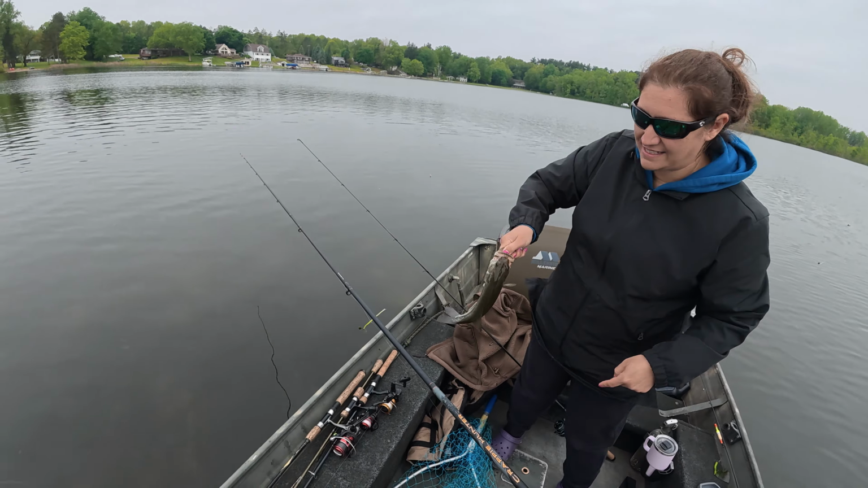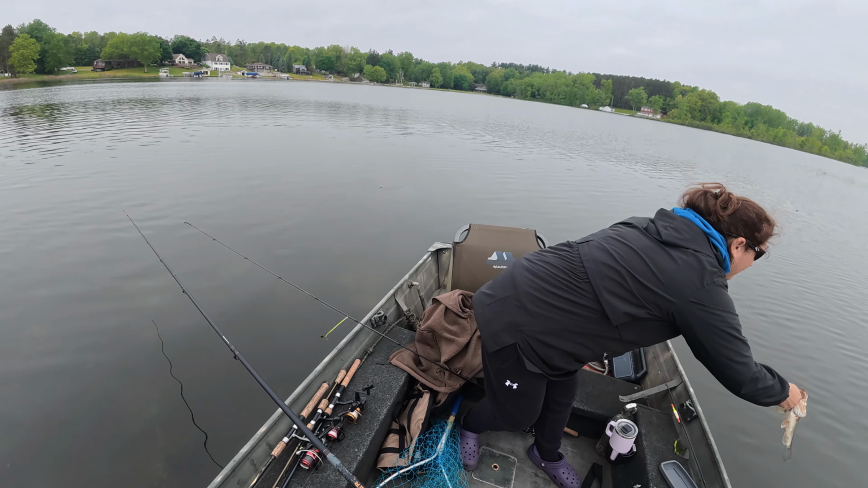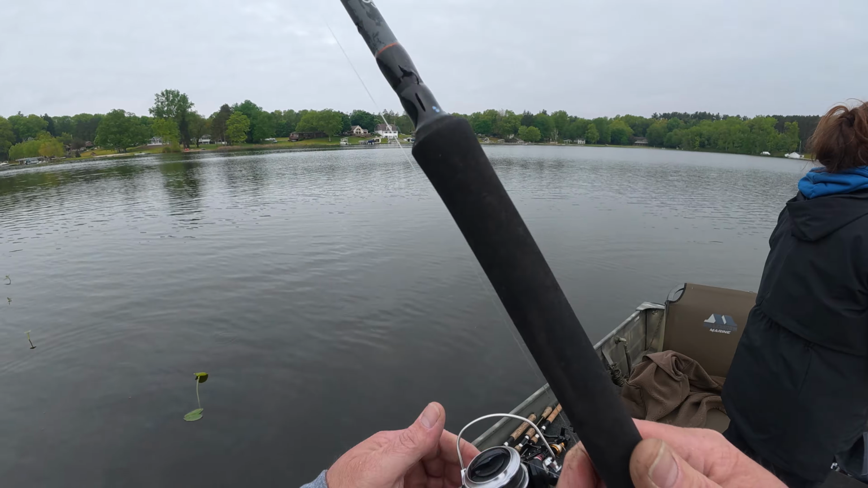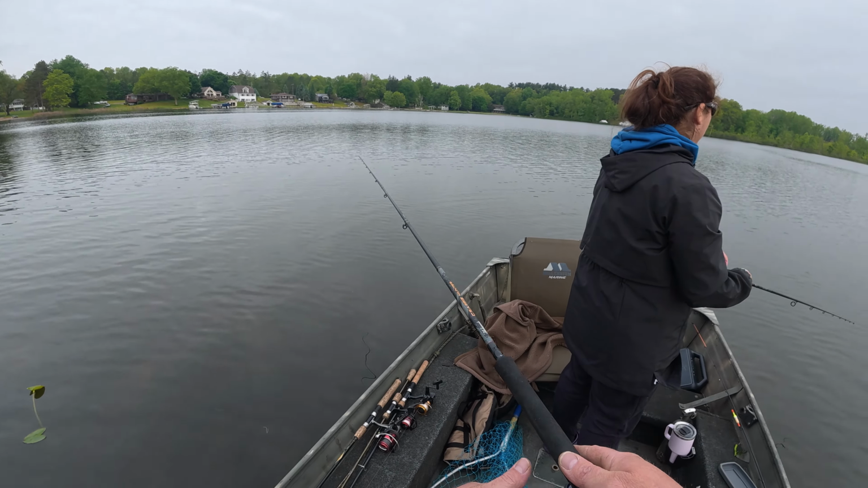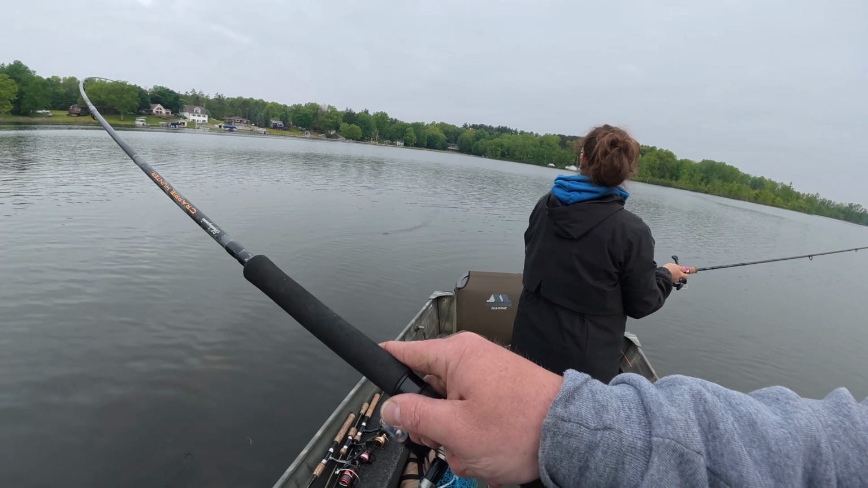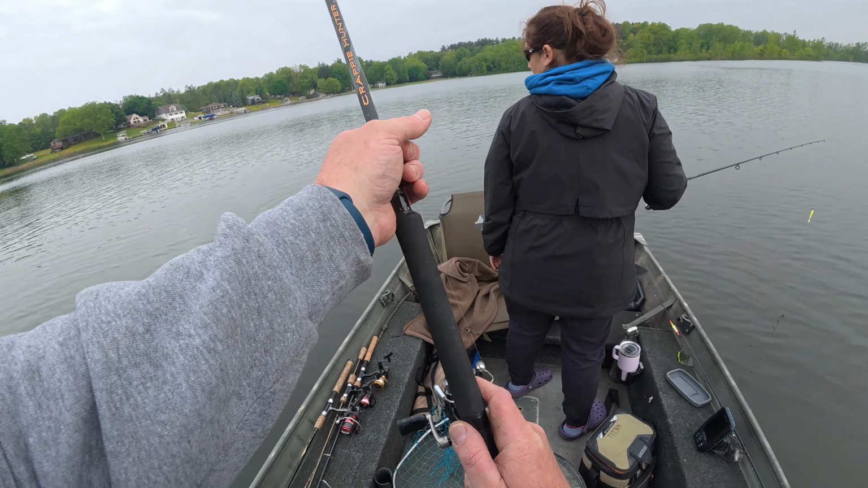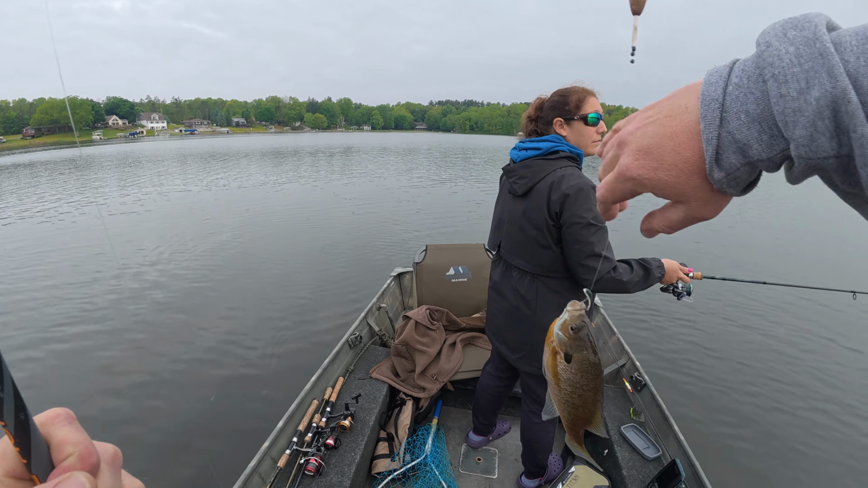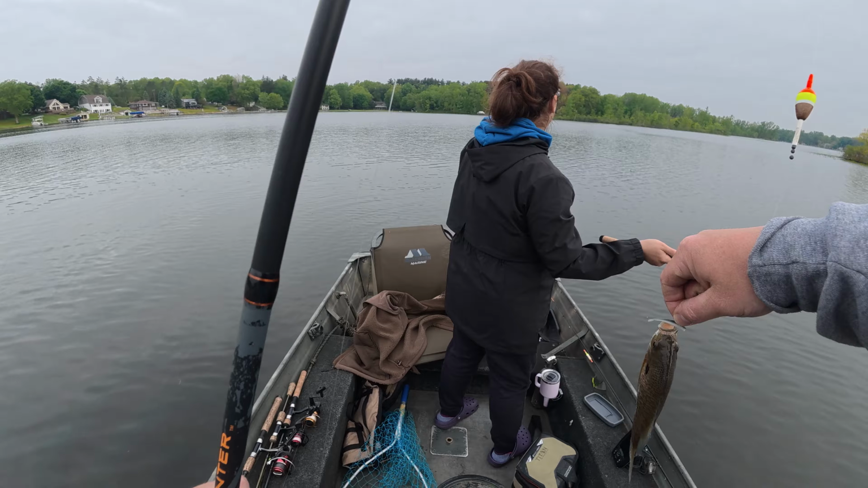Okay. Okay, stop licking me. Stop licking me. Yes, his tongue was like... Look at these. That's another fish. Yeah, me too. Oh, what? Ooh, whoa. You didn't want a fist bump. Fish bump? Fish bump.